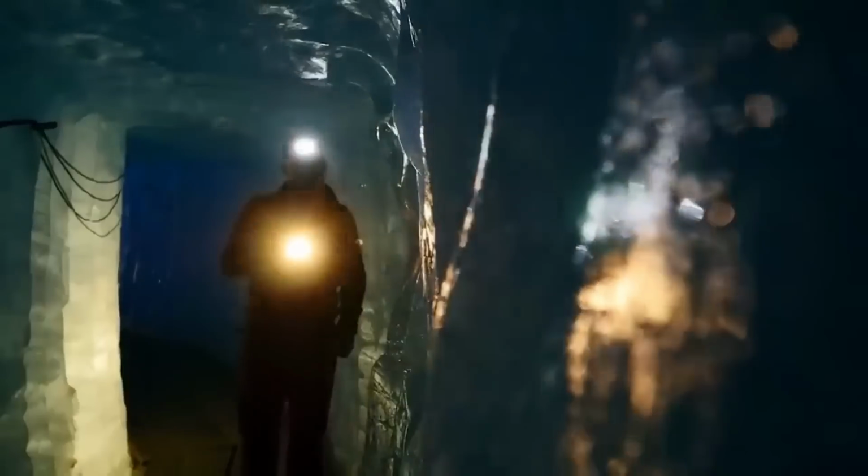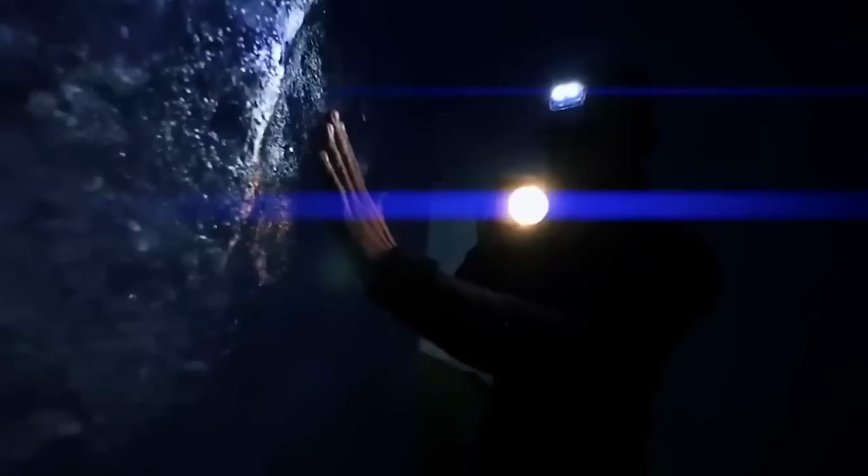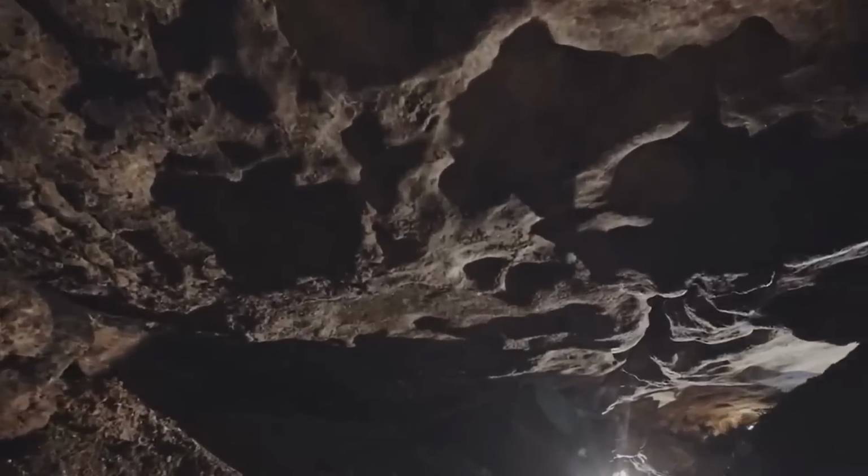Scary monster. Once there was a person exploring a dark cave, and they had a camera with them. In that cave, everything felt spooky and strange. It was so dark that it sent shivers down their spine. While recording, they noticed something truly mysterious, a creature with glowing eyes.